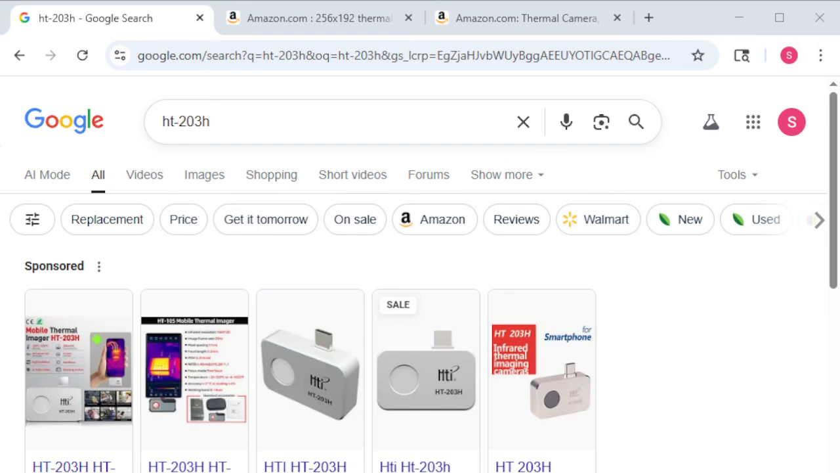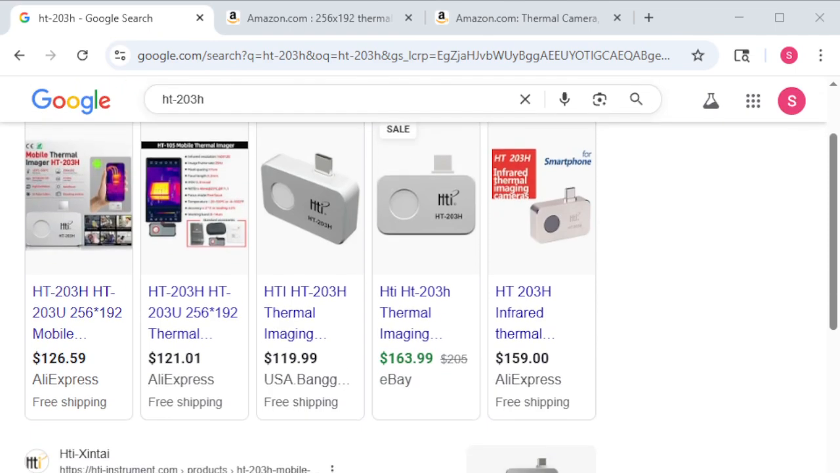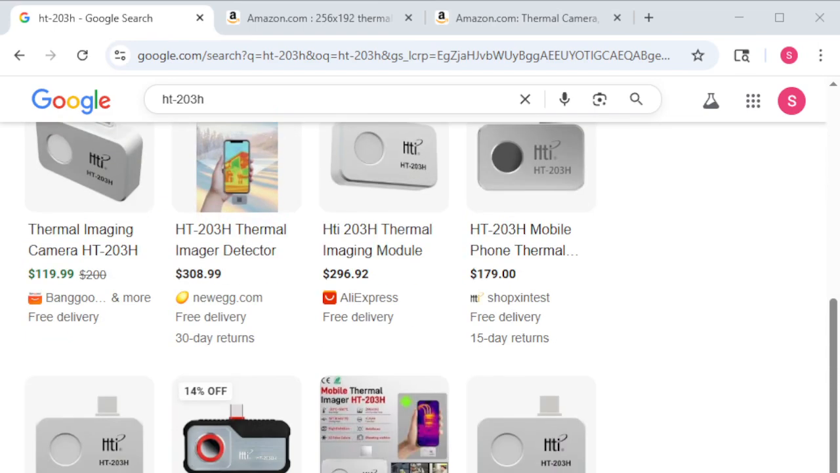So this is literally the exact same device. You can look here and see that they run approximately 120 bucks on Amazon. It's like 160 bucks on eBay, 160 bucks on AliExpress, Banggood, 120 bucks. So you can get them for around 120 bucks, but you will not find any on Amazon for that price.